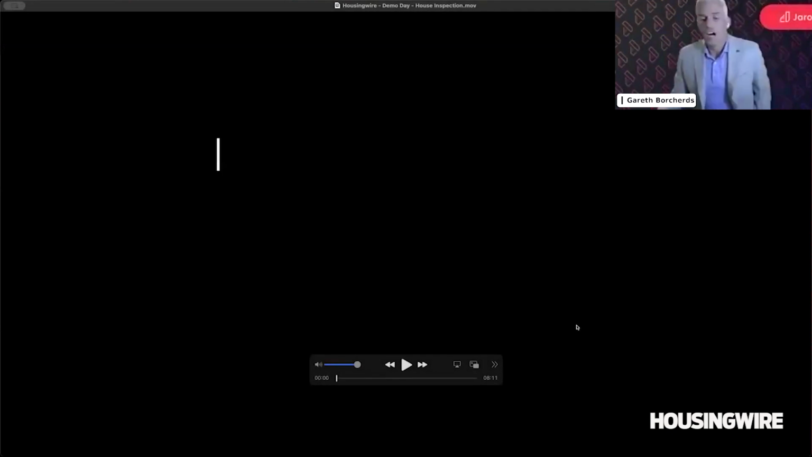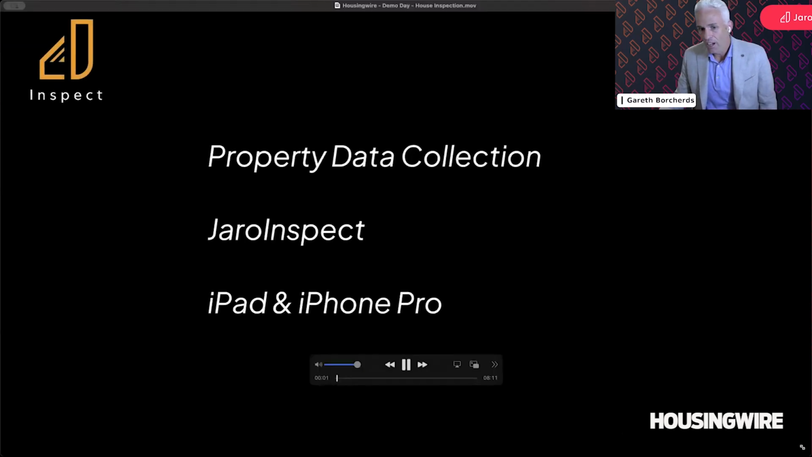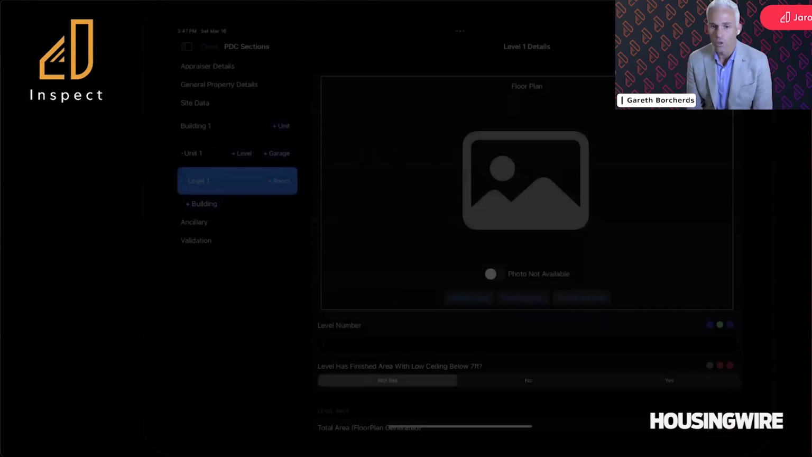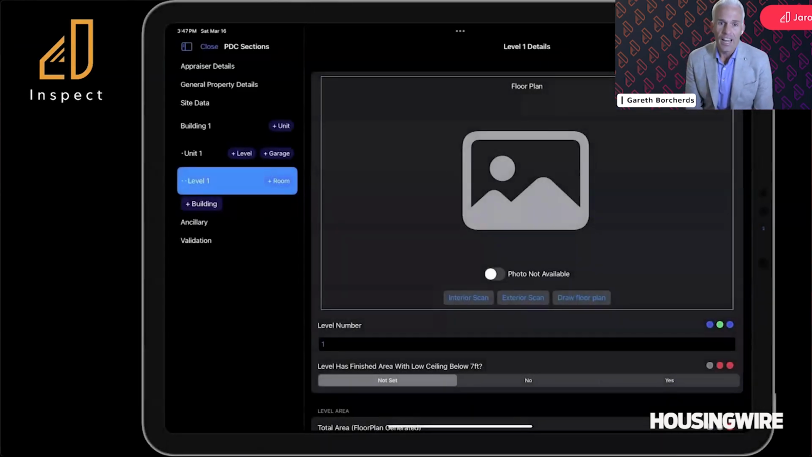Perfect. Thanks, Jennifer. So I am going to share today a demo of our JaroInspect tool, which is for appraisal modernization and scanning and creating a floor plan in a house. I got permission to do this as a video, and as we go through, I'll show you actual scanning of a house that I did. This is based on the iPhone and iPad Pro lidar technology, and we are going to complete a complete PDR, PDC for appraisal modernization.